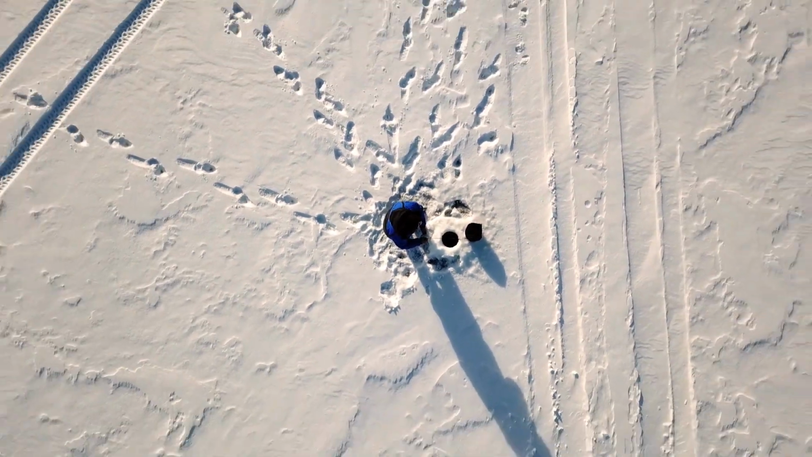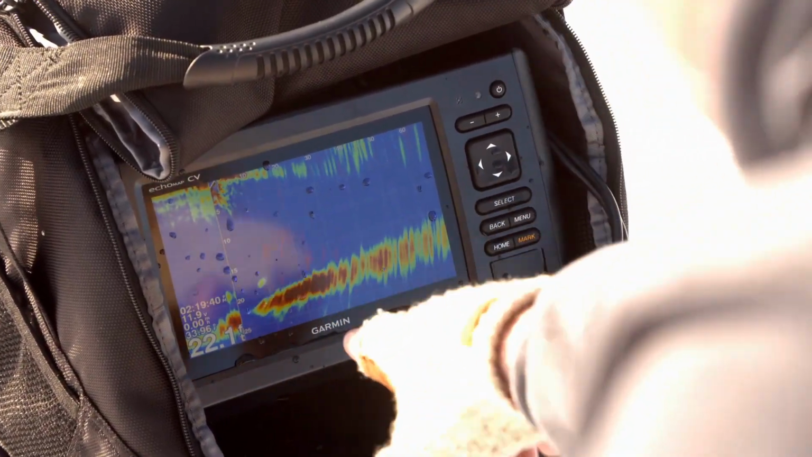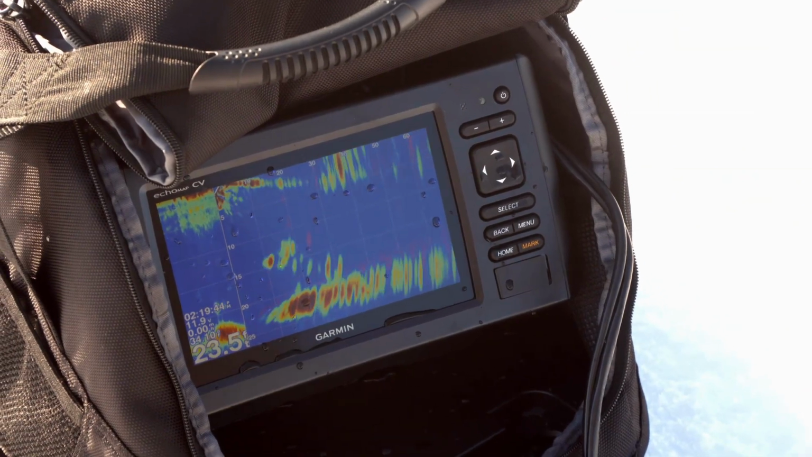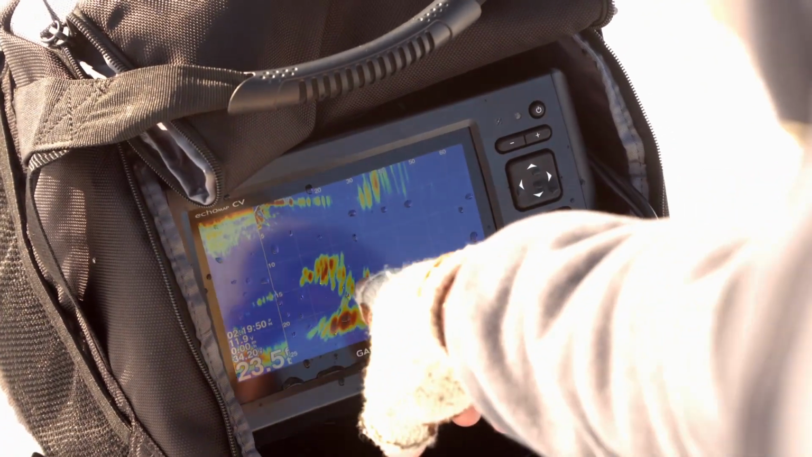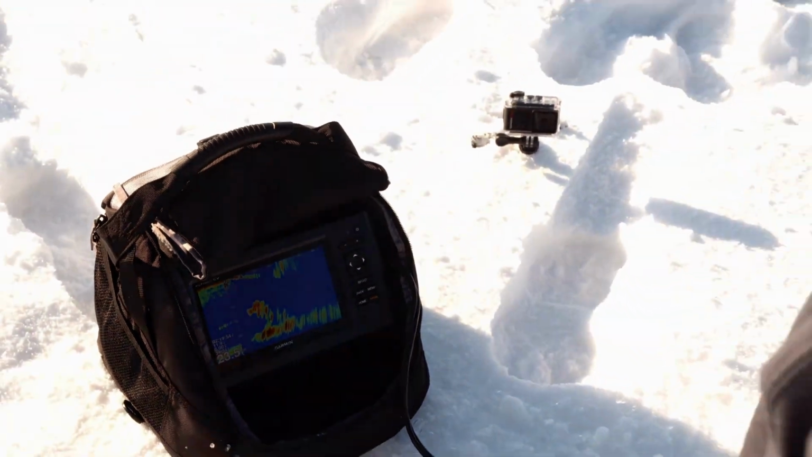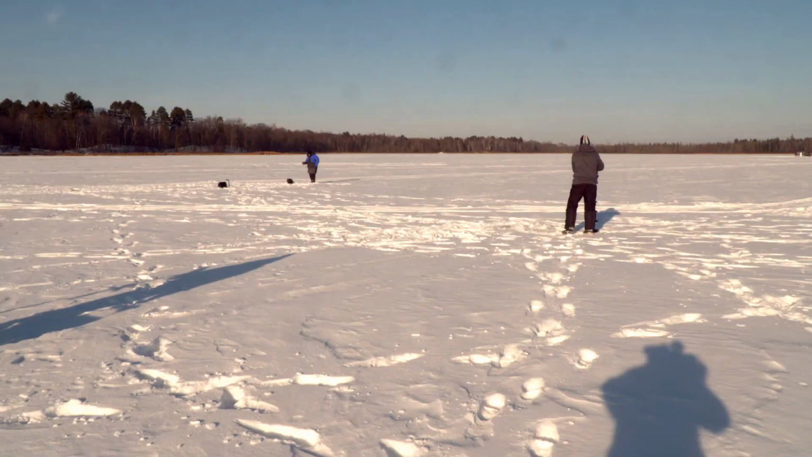So here's what we're looking for. As I'm scanning bottom, you can see there's a fish there. As I keep coming over, there's another scattered fish, but there's the crappies right there. They're 20 feet. Right there is a big school of crappies. That's exactly what we're looking for on live view forward. There's no hole. And there's no hole. We'll fix that.